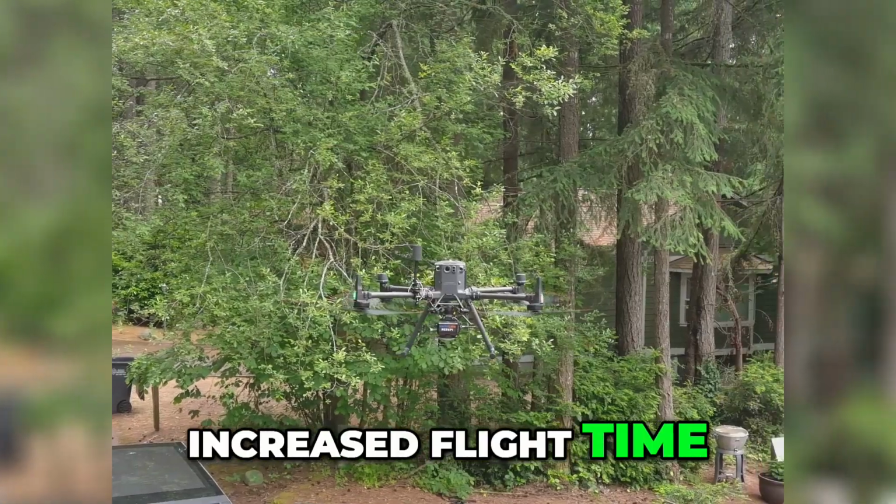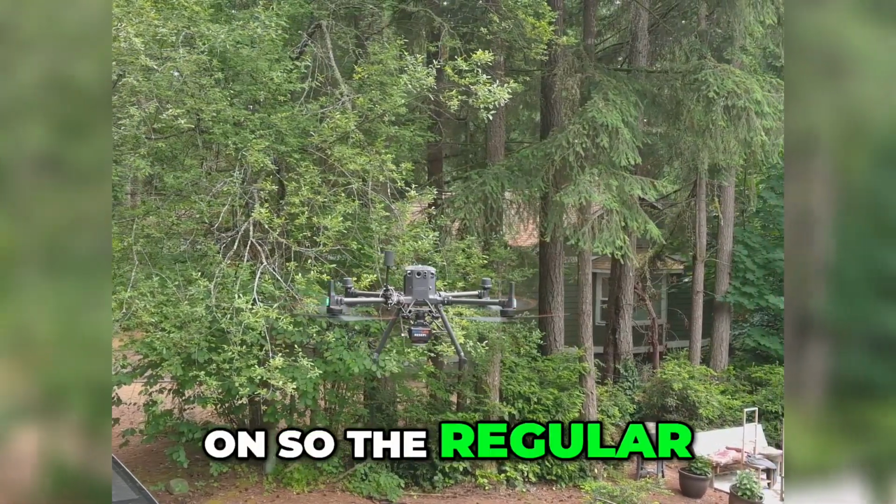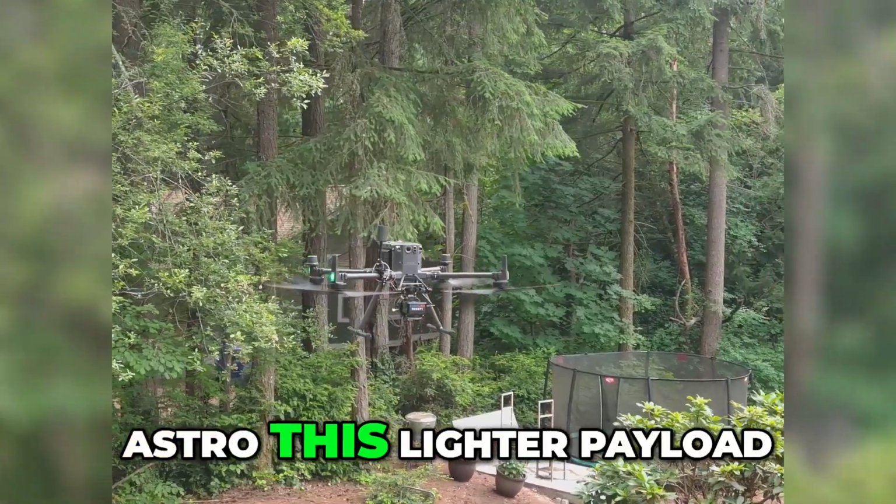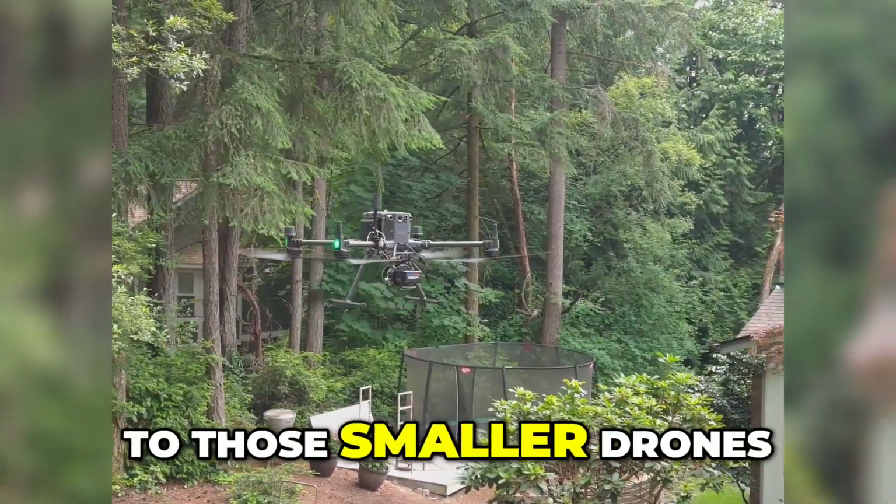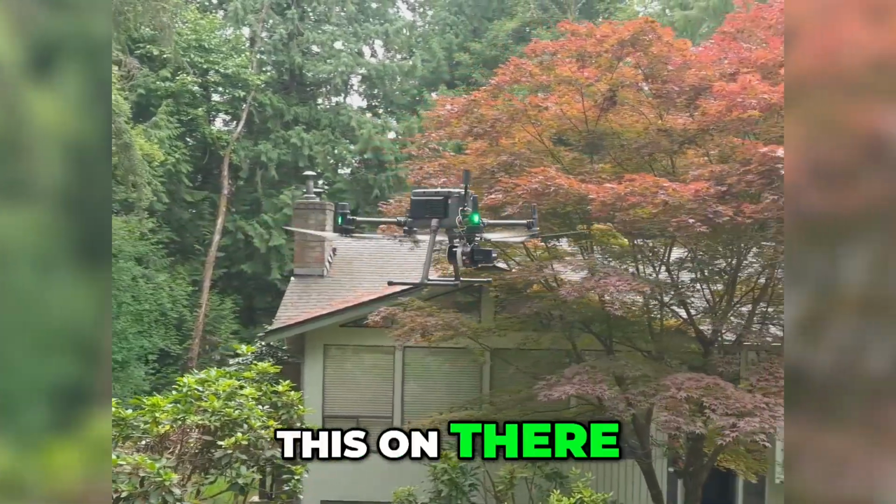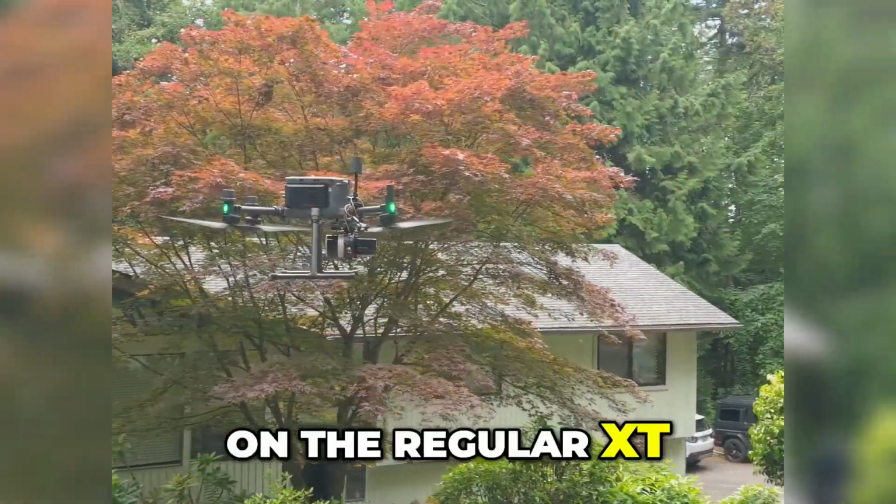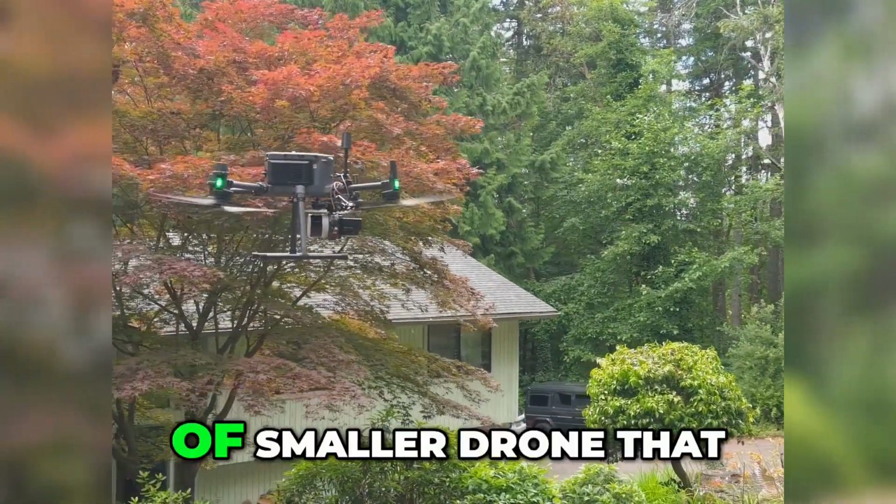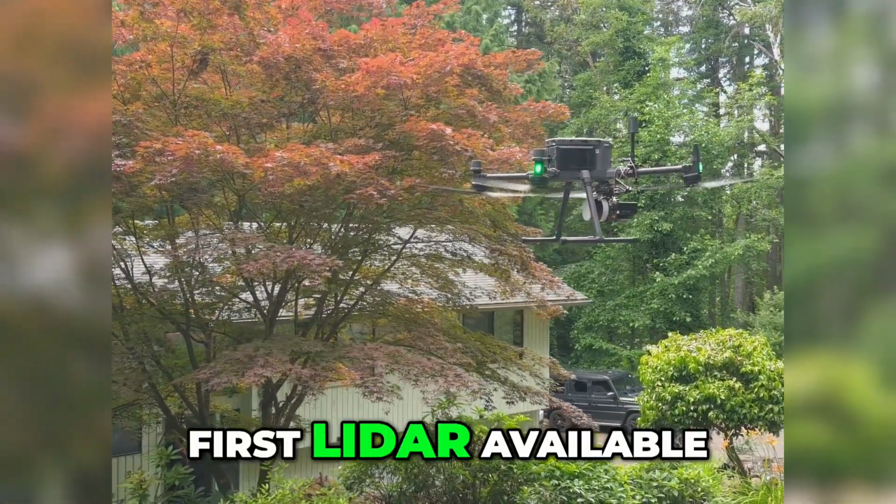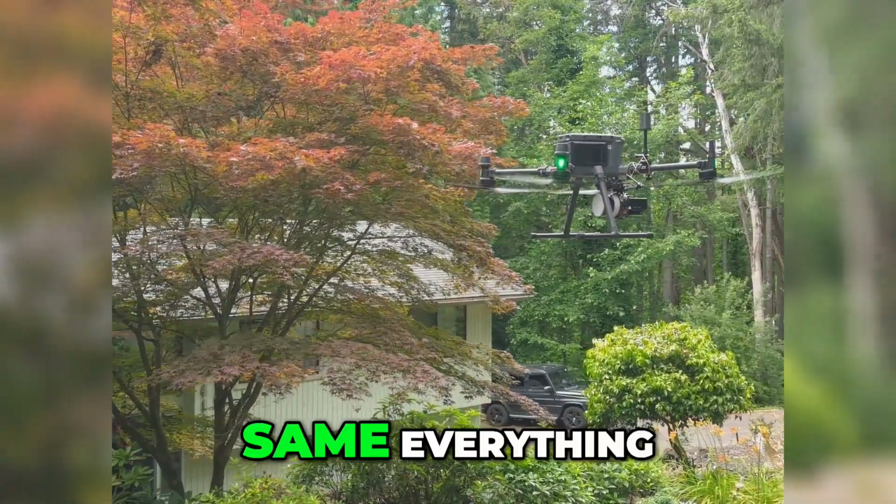Increased flight time and more drones you can use it on. So the regular XT, you couldn't use it on something like the popular FreeFly Astro. This lighter payload you could. So those smaller drones. Same with the Whisper Sky Scout. You could put this on there, but you couldn't do that on the regular XT. So it unlocks a new class of smaller drone that you can use. This is also so lightweight that it's the first LiDAR available on the Wingtra, same exact Inertial Labs, same everything.